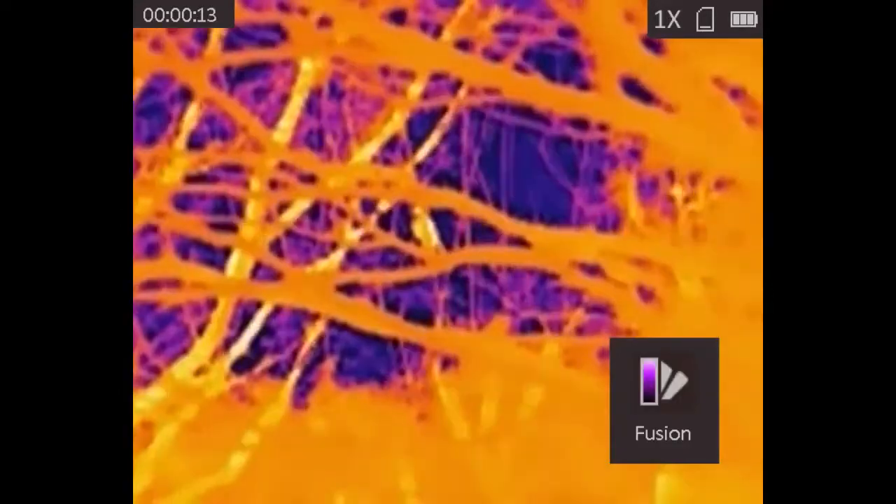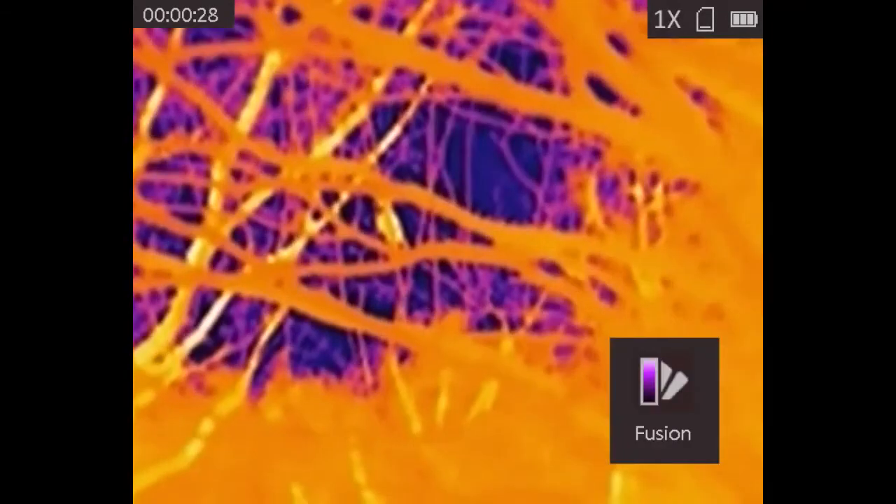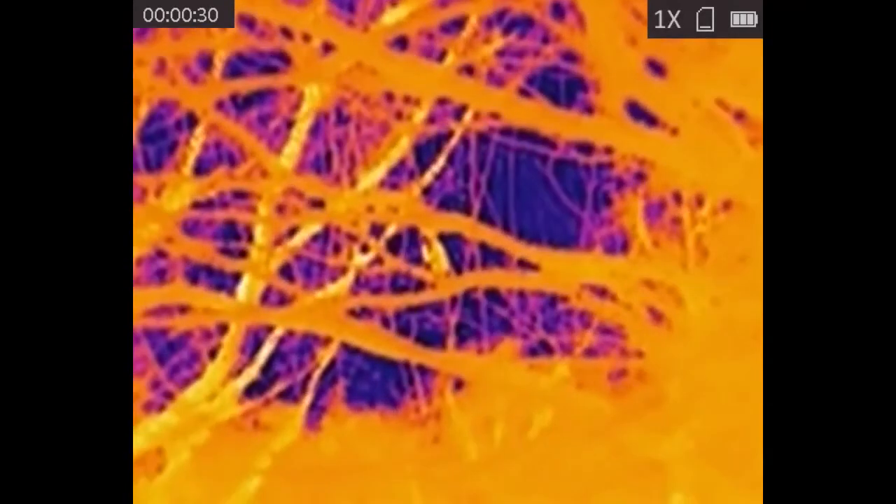I don't really think you could use this for spotting anything unless you already knew it was there and you just wanted to get a better look at it. Now maybe in the wintertime, maybe it'll work better. I'm hoping that the trees and all won't light up as much in the wintertime, but it just kind of gives you an example.